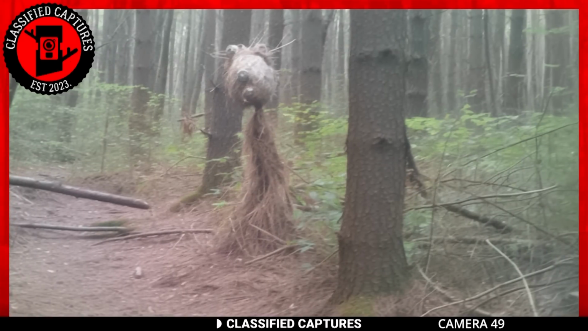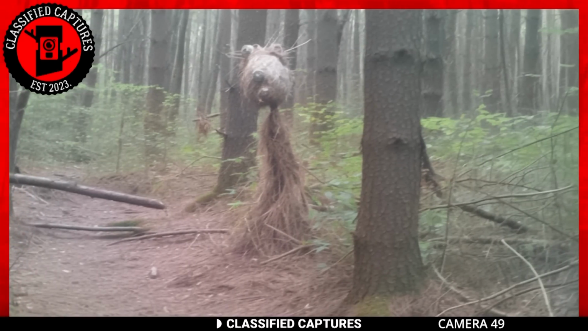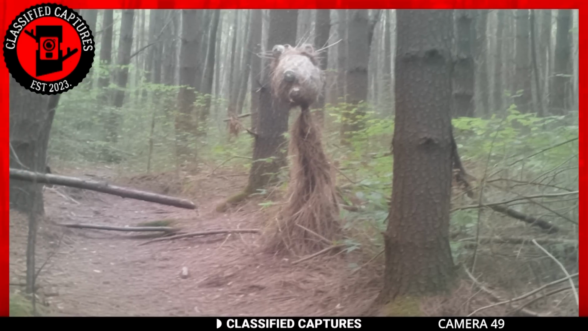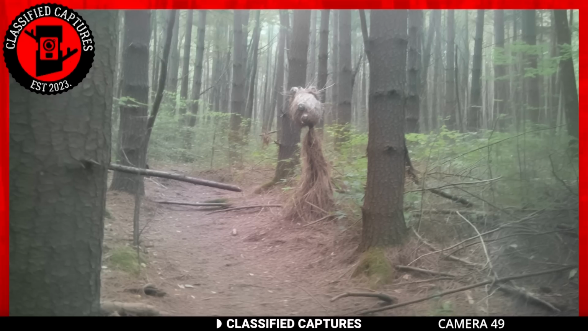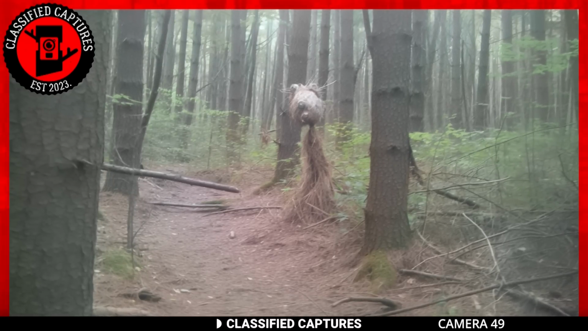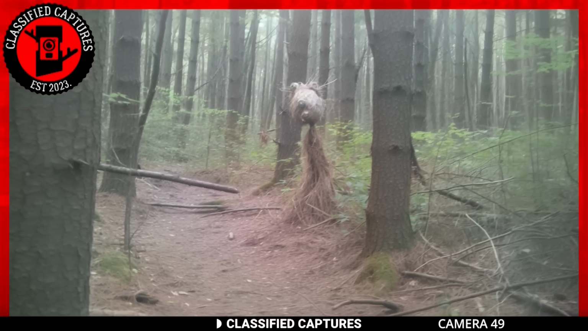Now the question is, what on earth could this be? Is it some peculiar plant growth in the woods? Did someone set it up? If so, for what purpose? Or could it perhaps be a tree monster straight out of folklore? The truth is, we don't know, and neither does the one whose Trailcam took the footage.